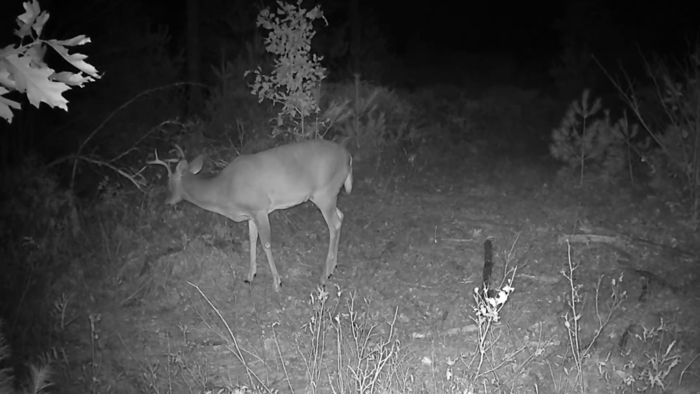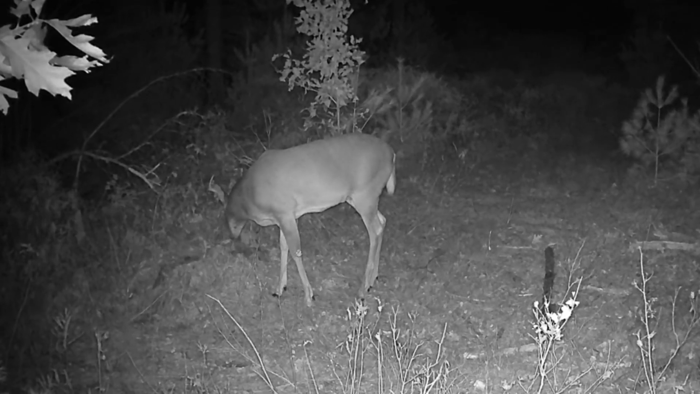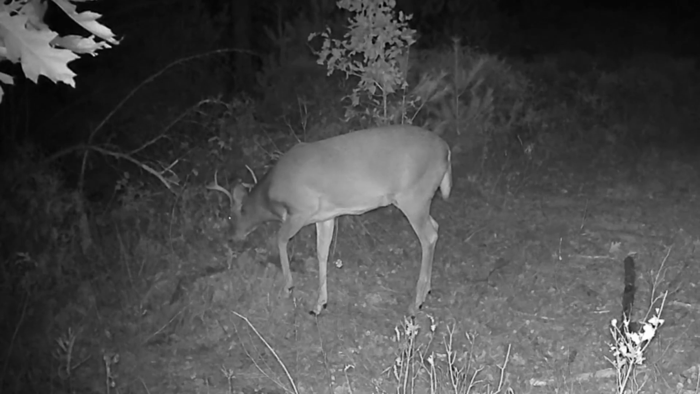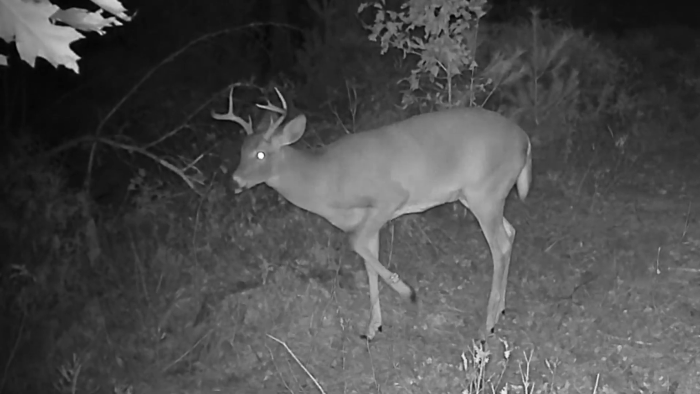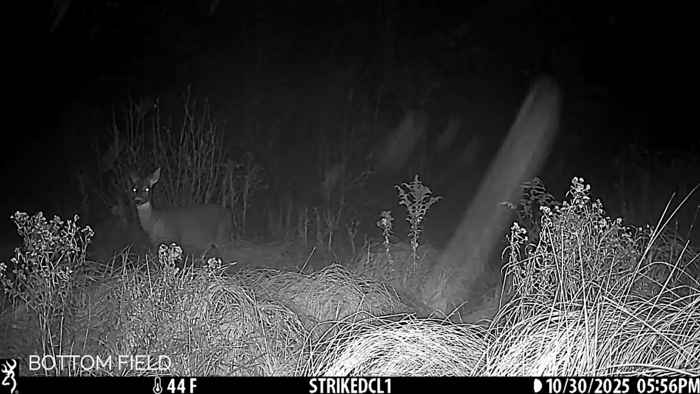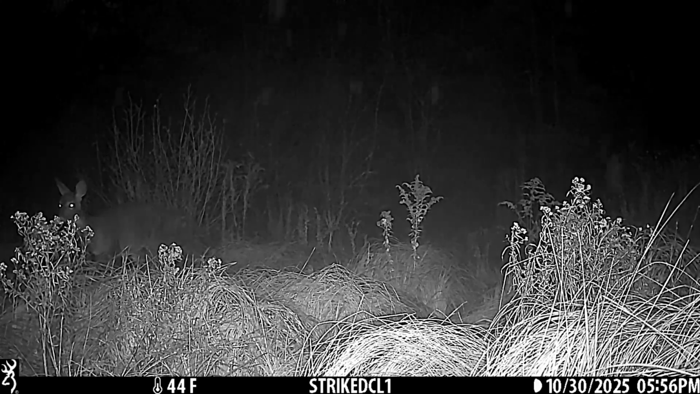And it's just interesting because they're kind of heading off in an area that we actually just placed in our tacticam. We haven't got any hits on the tacticam yet, but we know they're out there because there was a ton of poop. This is a new spot that I set a camera, and these all happened on October 30th and the 31st.